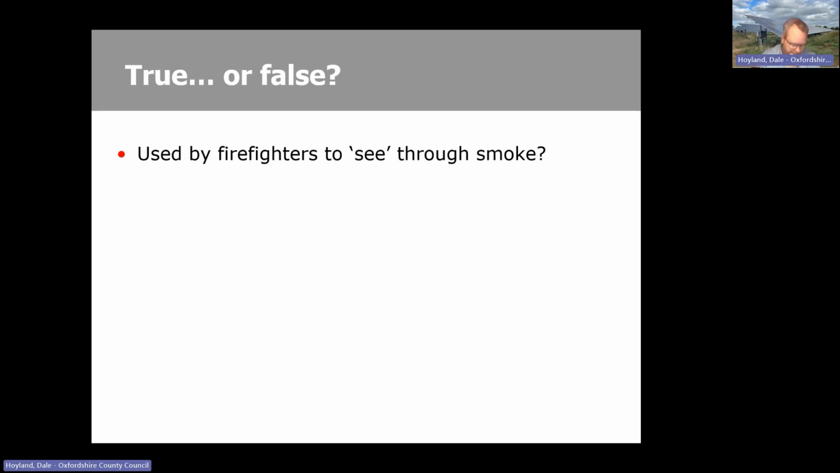Oh, we've got some yes people right in the chat. I can see a false and a couple of trues as well. Yes, indeed, it quite often is. To potentially see bodies in colder areas of the house that may have been overcome by smoke, but also to identify hotspots when they have fought the fire, just to make sure that it doesn't reoccur. So yeah, absolutely.